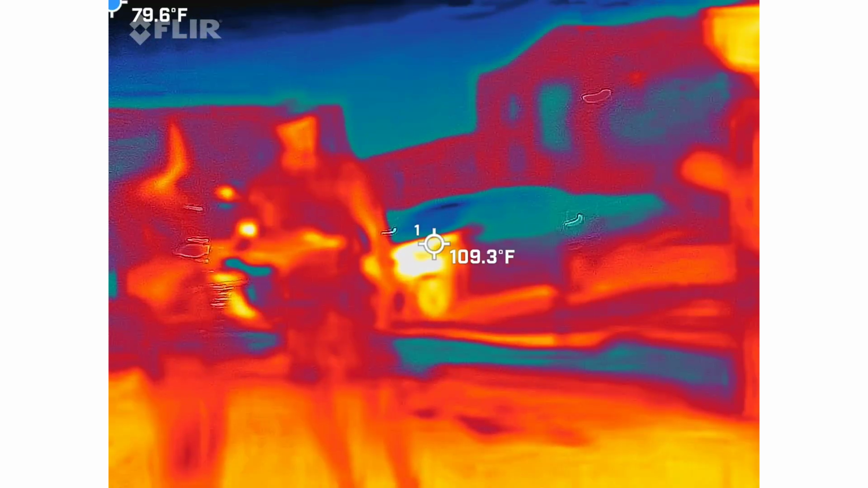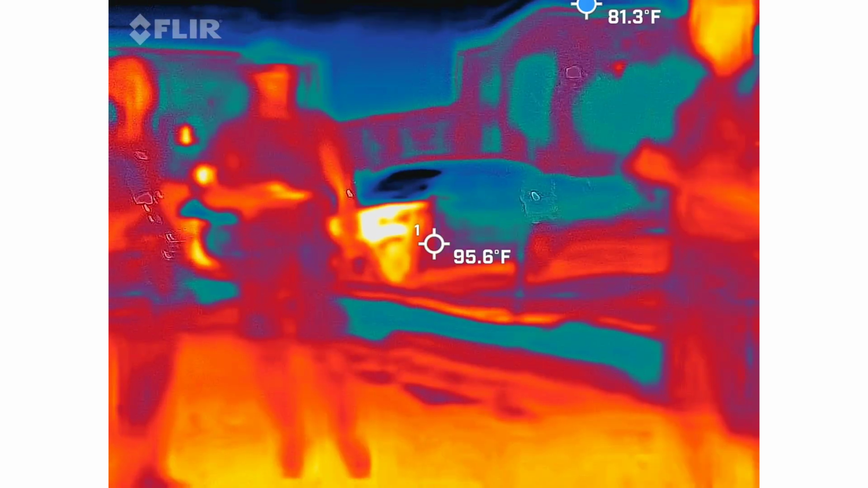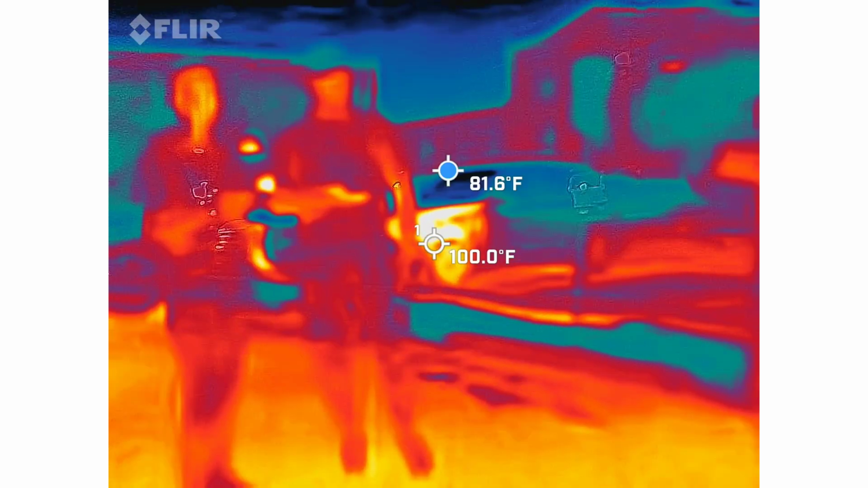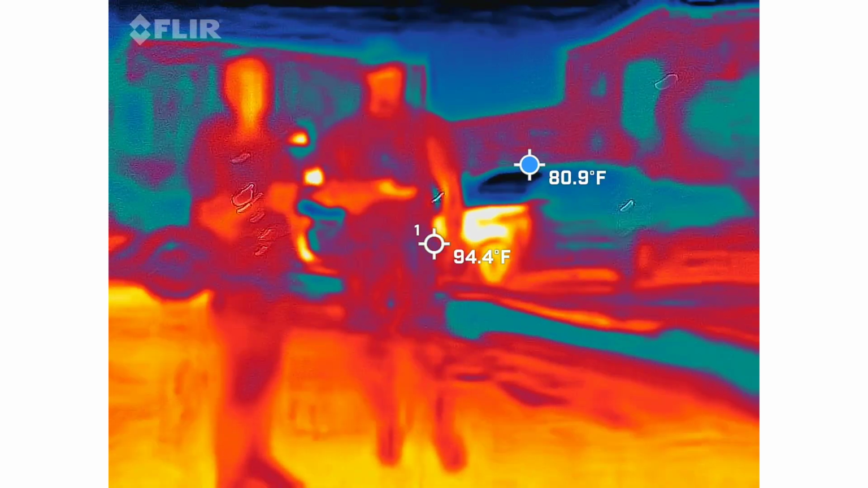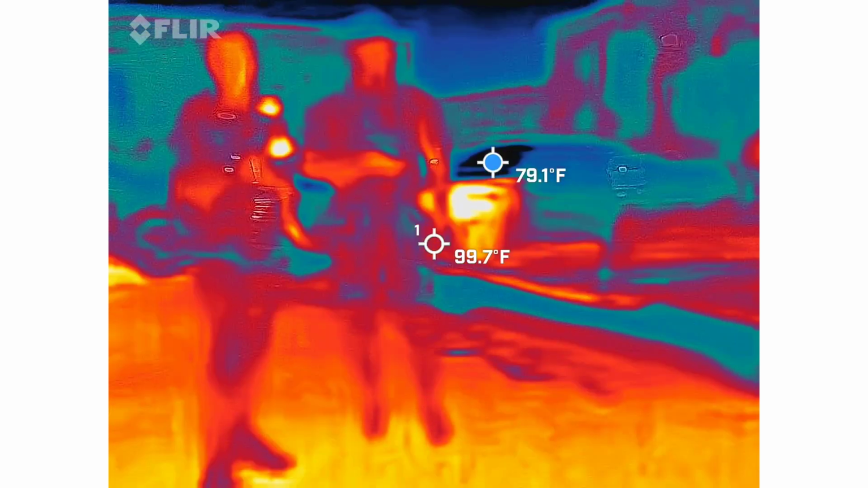Again, this device is brand new to the market. Like, it's only like 2 months old. I've had it a week. So they just designed this, and it's only been out for about 2 months. So again, there's a lot of speculation with this particular device.